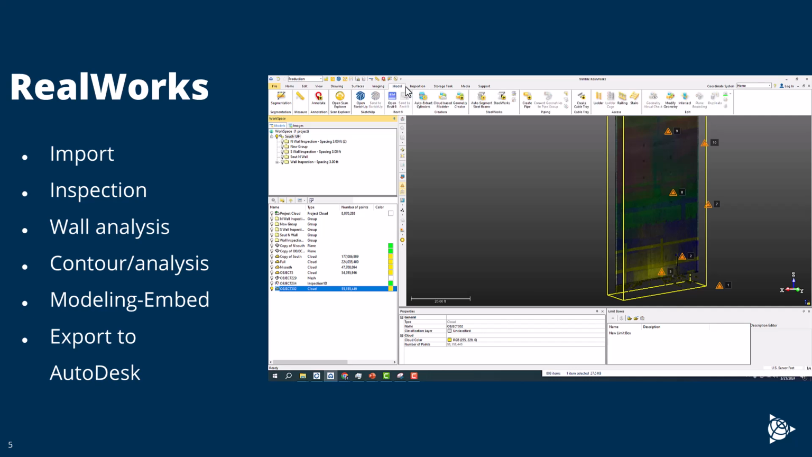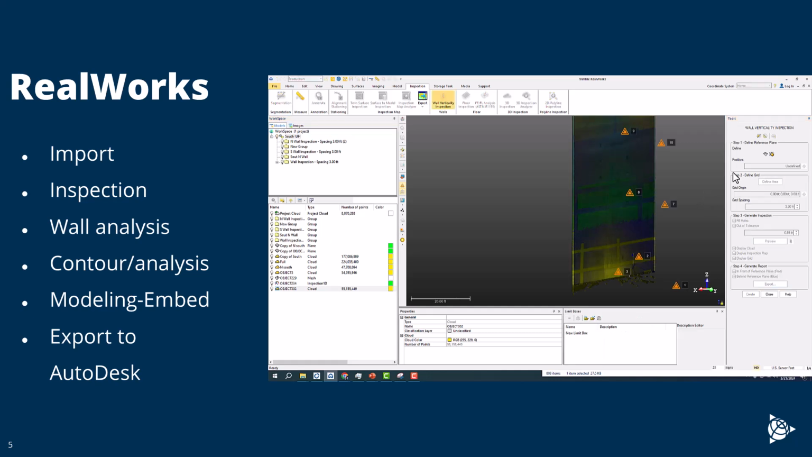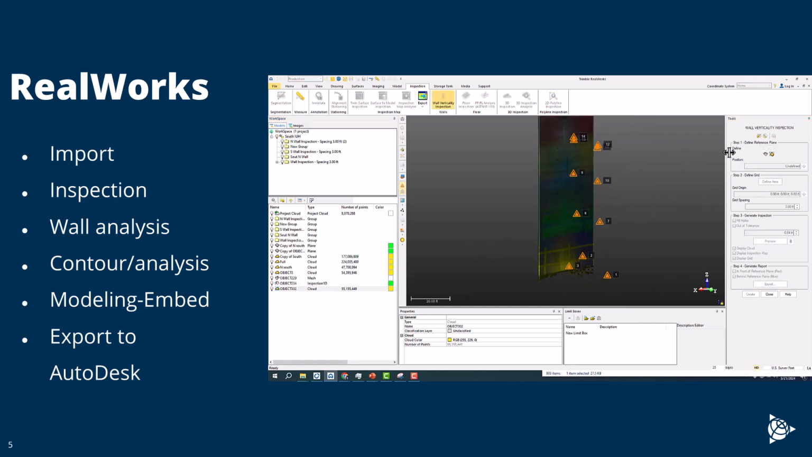Moving into the inspection workflow, I can select the cloud, and I've done this before, but we'll do it again. I can do a wall verticality inspection. Selecting the cloud and then selecting the wall verticality inspection is going to open that toolbox. And I can just go straight into that and start segmenting down.